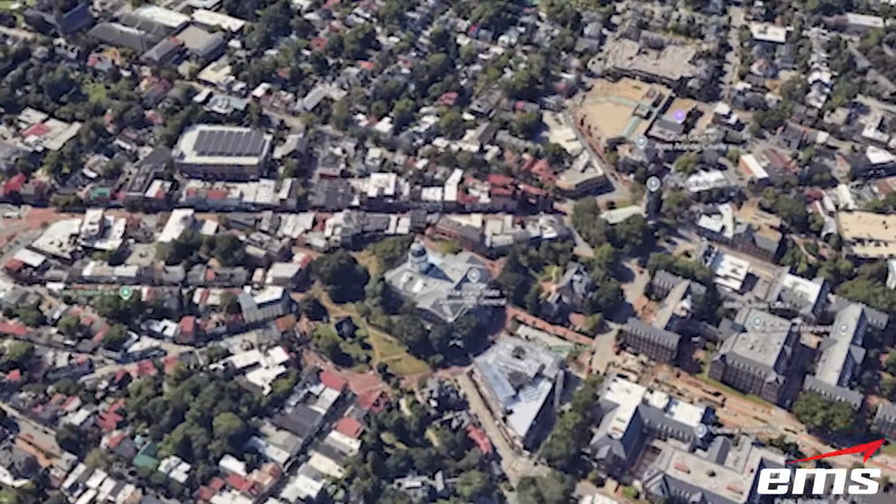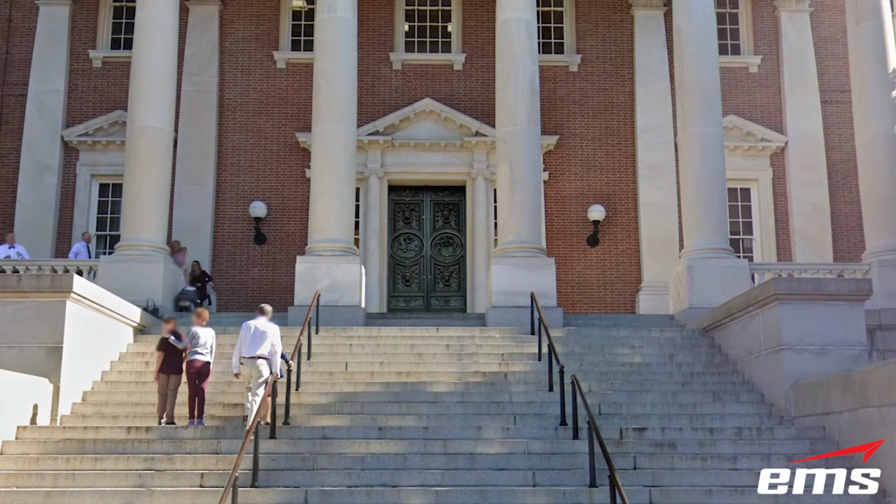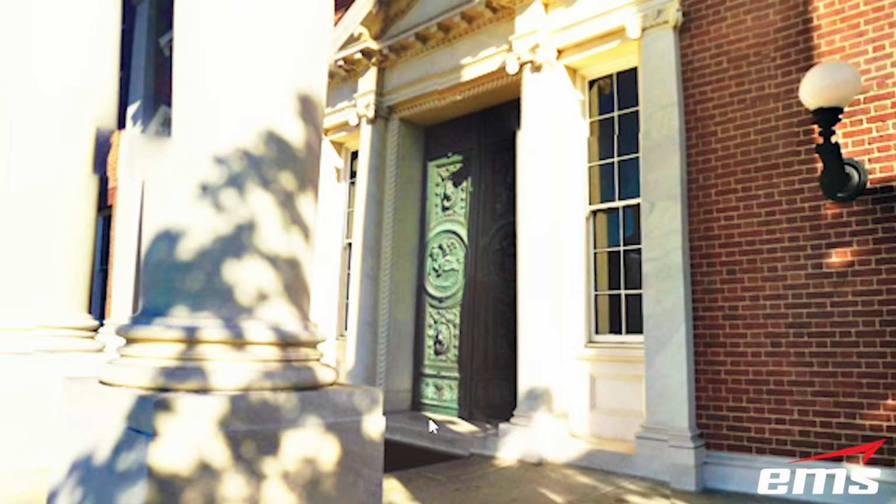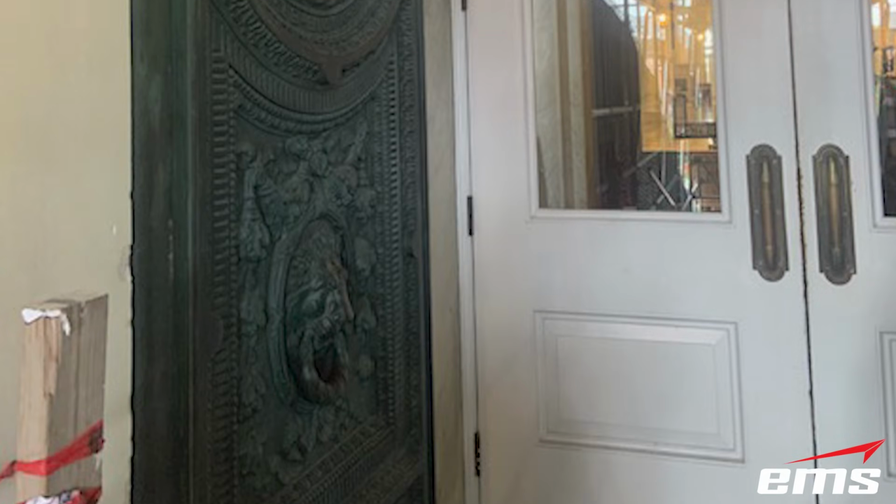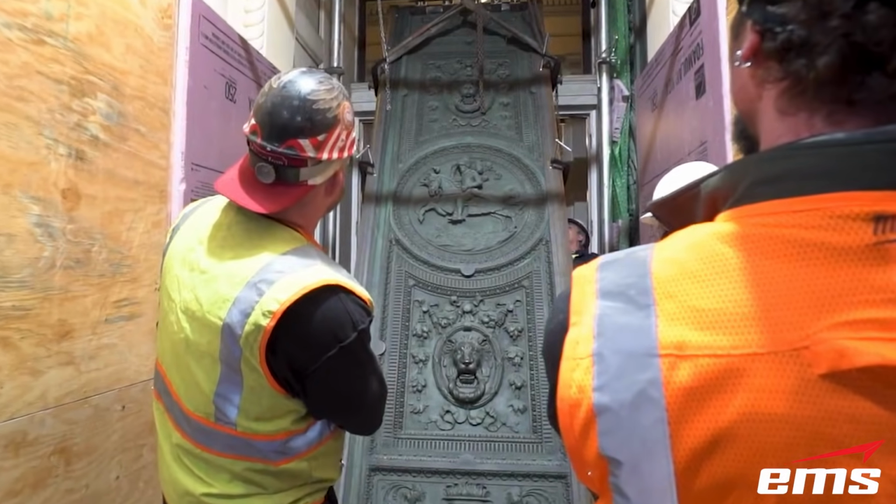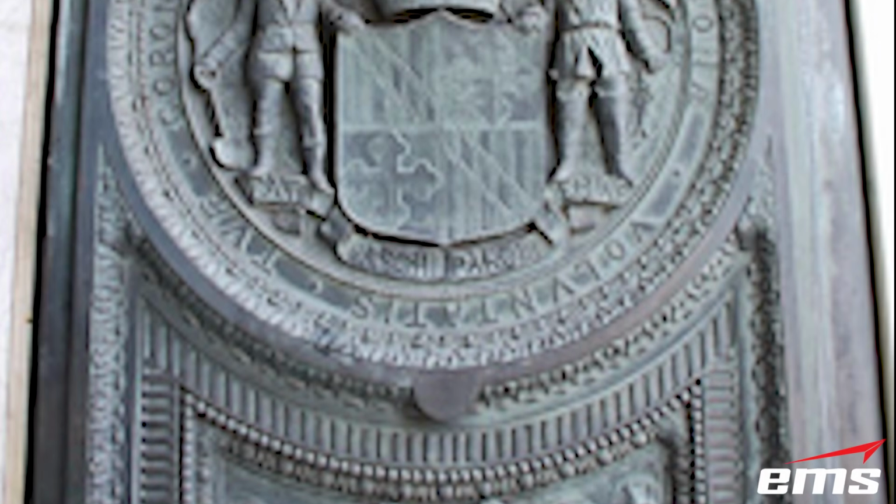The Maryland State House features a pair of massive ceremonial bronze doors at its main entrance. Installed in 1907, each door stands nearly 13 feet tall and weighs more than 2,100 pounds. The state planned to remove the doors for restoration, work that included the doors themselves, the hinges, and the surrounding frame. EMS was brought in to 3D scan the doors, their framework, and the vestibule area before any removal took place. This provided the restoration team with an exact digital record of every surface and detail.